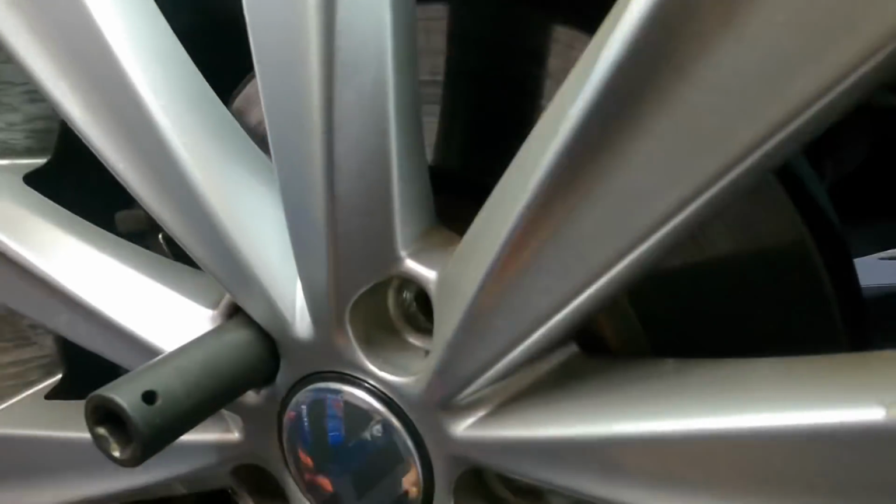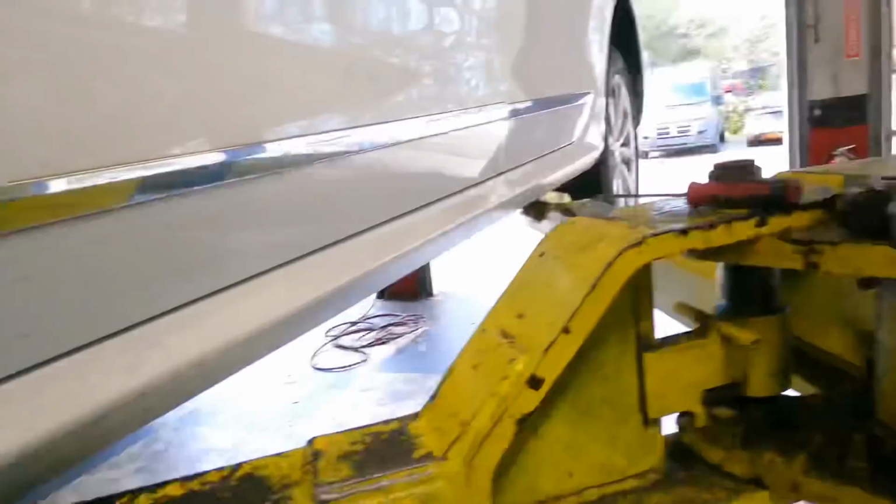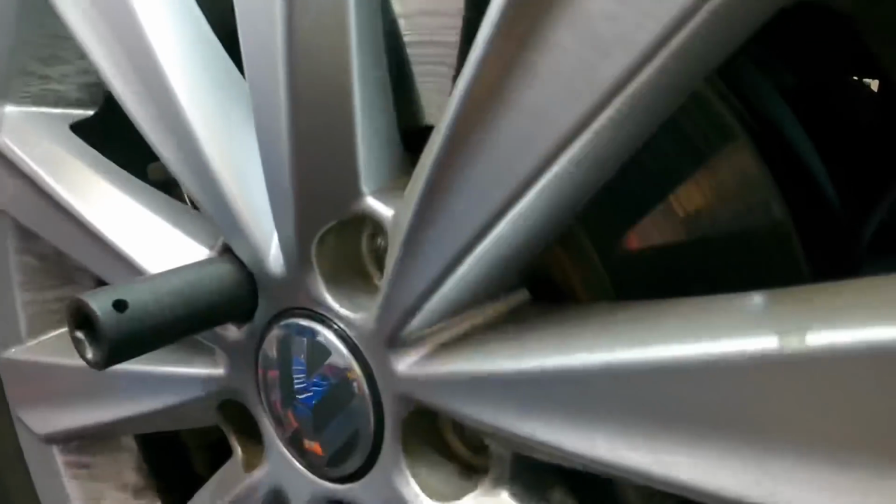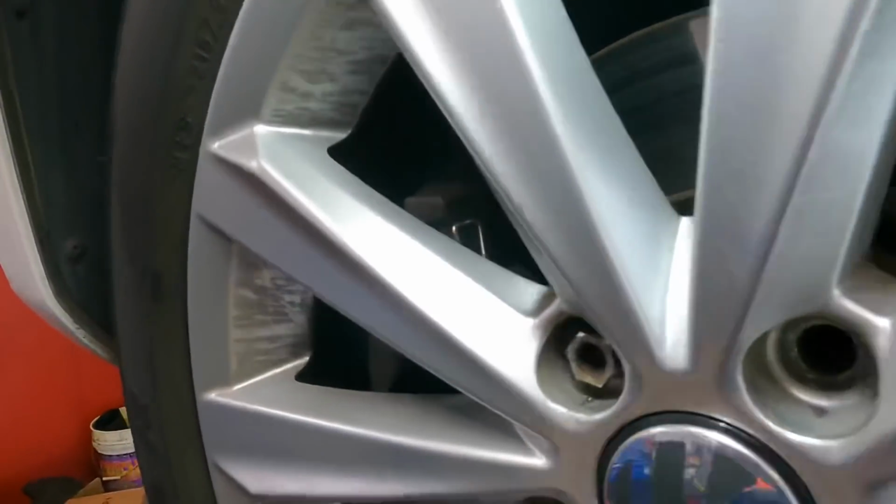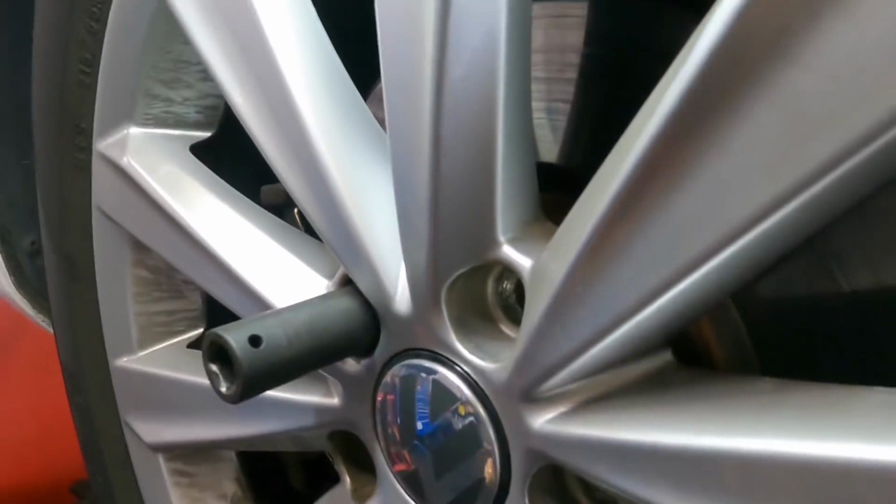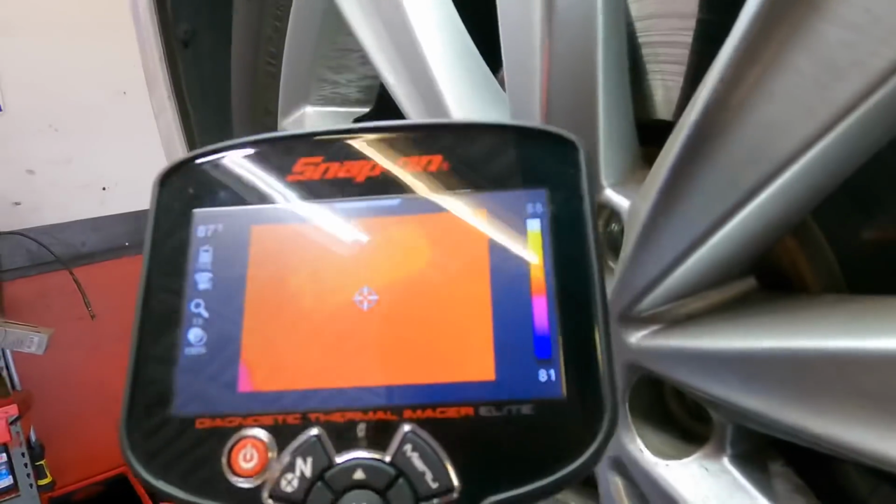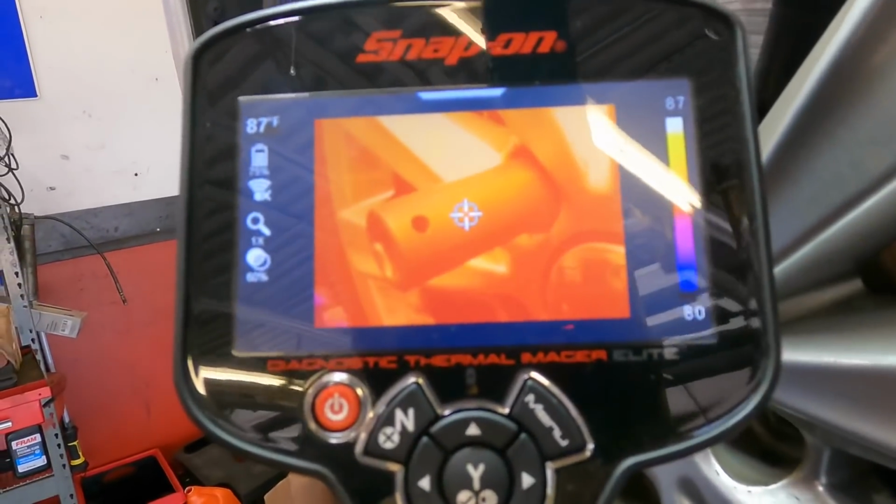I have a stock lug nut, or they're actually studs. Yeah, these are Volkswagen studs. Das Auto. Anyway, this one appears to be somewhat stuckish. I think I can get it off, but what I wanted to show you is really cool. And I'm gonna use the thermal imager to do such things, if I can calibrate it properly.